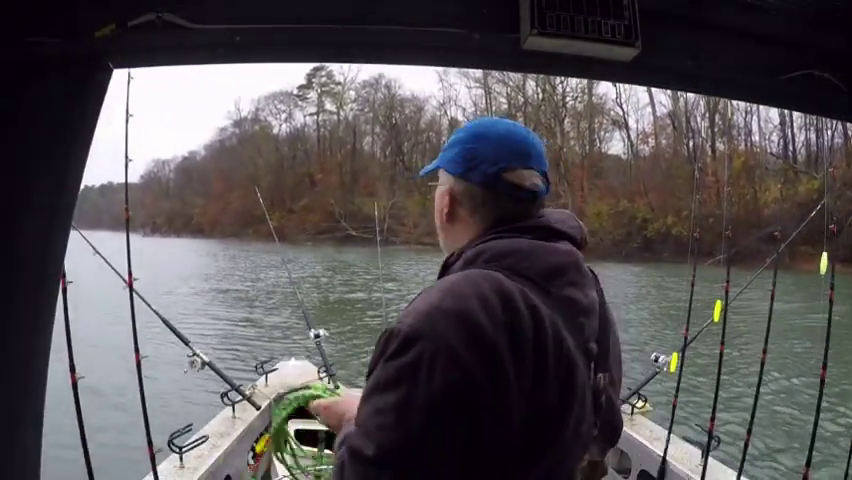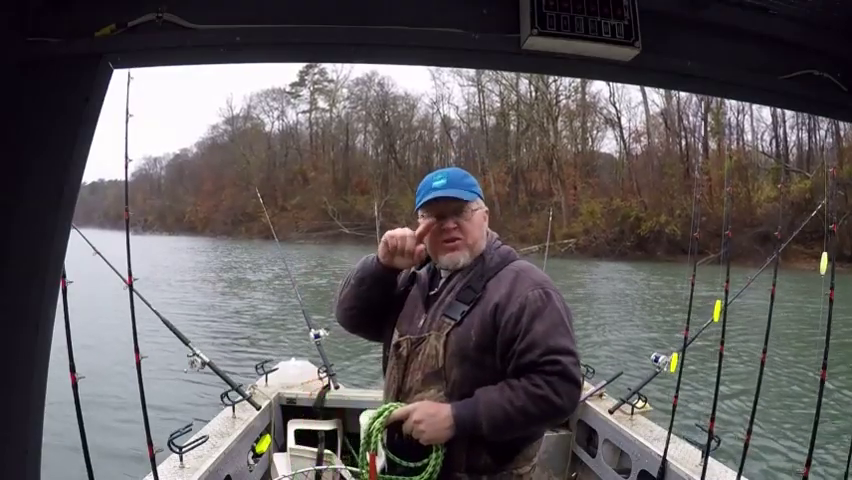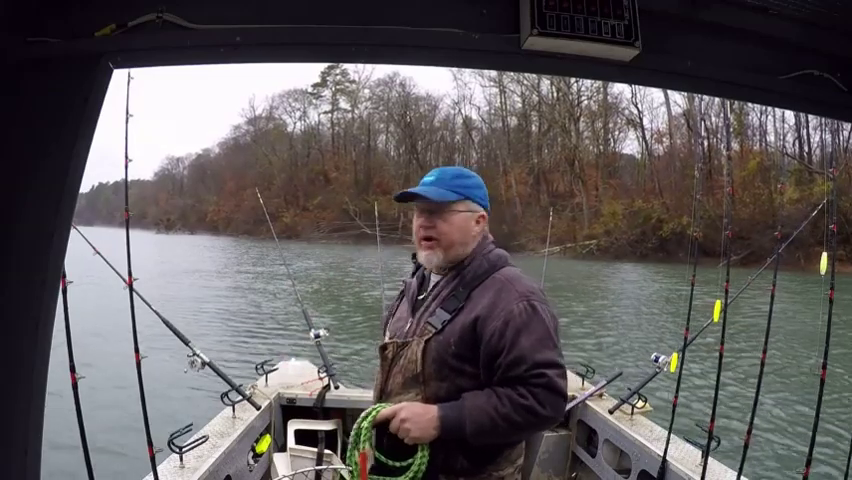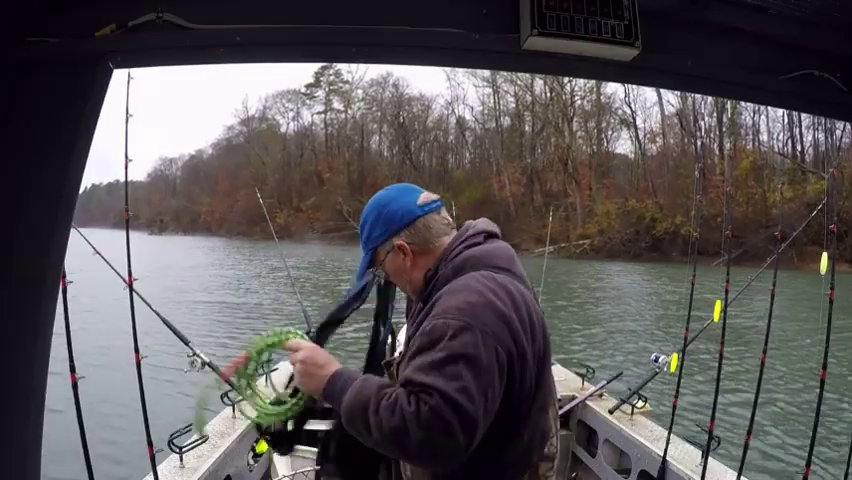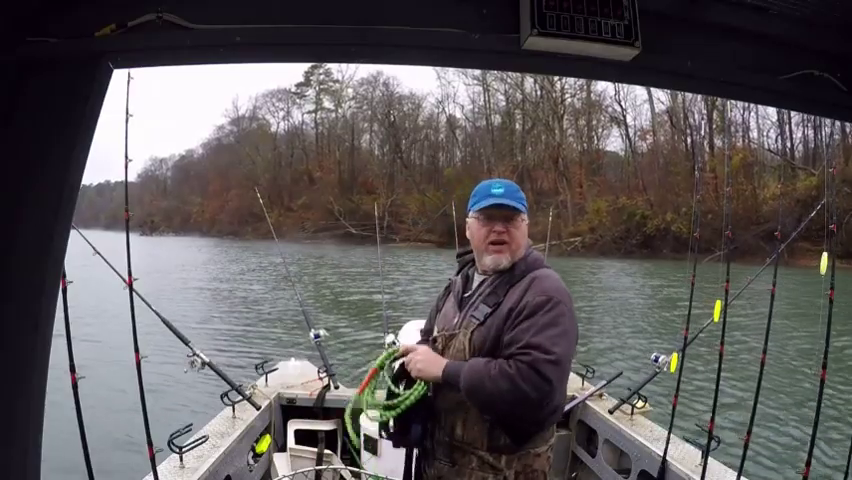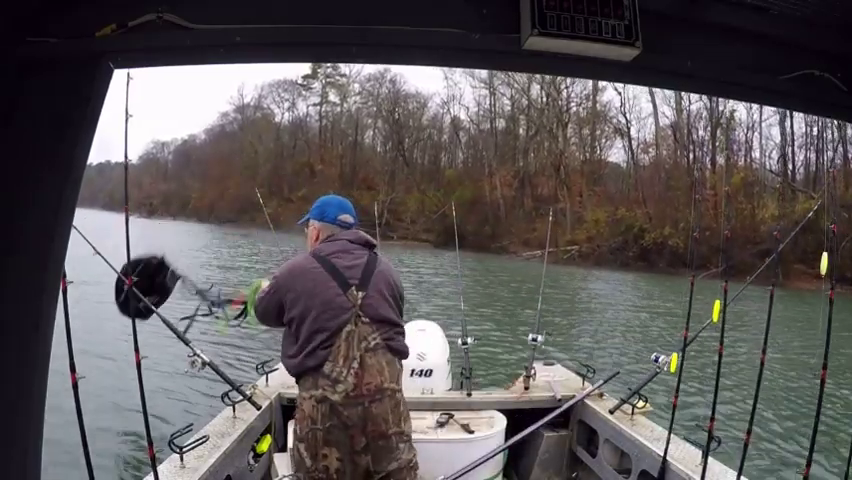Just a quick FYI. Right now I got a wind that wants to swirl. It wants to blow upstream, it wants to blow sideways, it wants to blow everywhere. Normally I just put an anchor right off the back and it kind of holds me fairly straight. But one thing you can do, if you got a small drift sock, this is a little 54 incher, I got the front anchor really, really good. So what I'm going to do is put this one off.